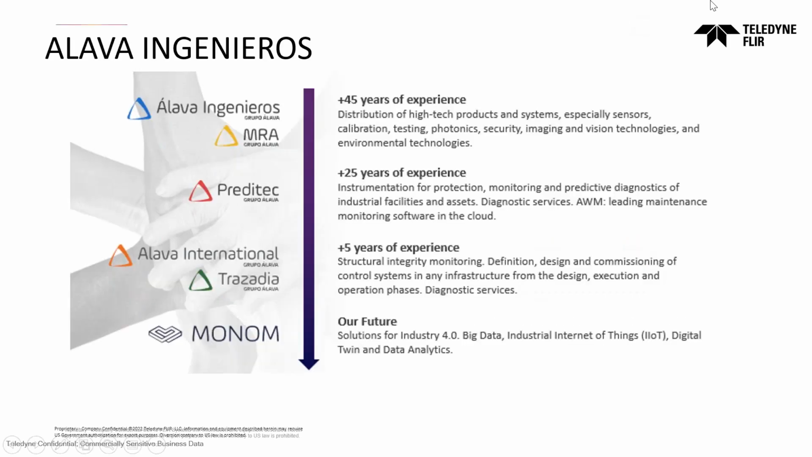Carlos, could you please introduce briefly Alava Ingenieros? Yes, of course. Well, Grupo Alava or Alava Ingenieros is a Spanish company, and we have more than 50 years of experience in the high technology sector. Our philosophy is to help our customer search for the best solution to solve the problem that they propose to us, offering a high added value solution to improve their process and reduce their cost.